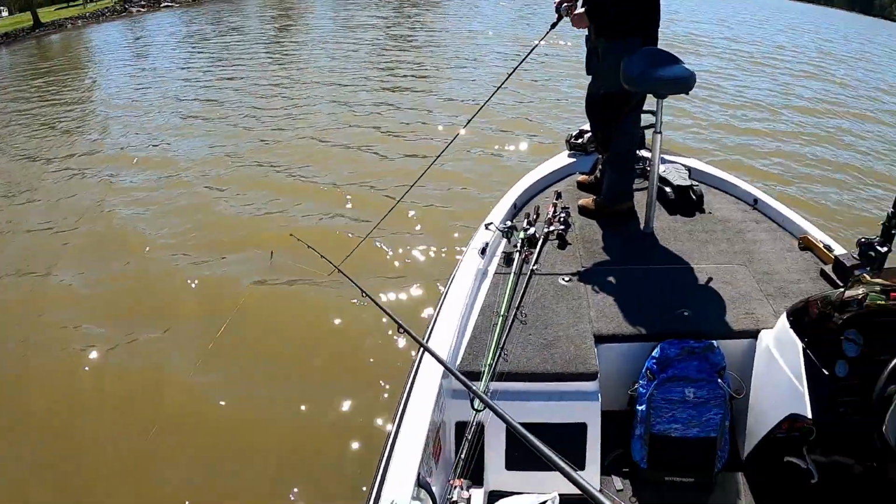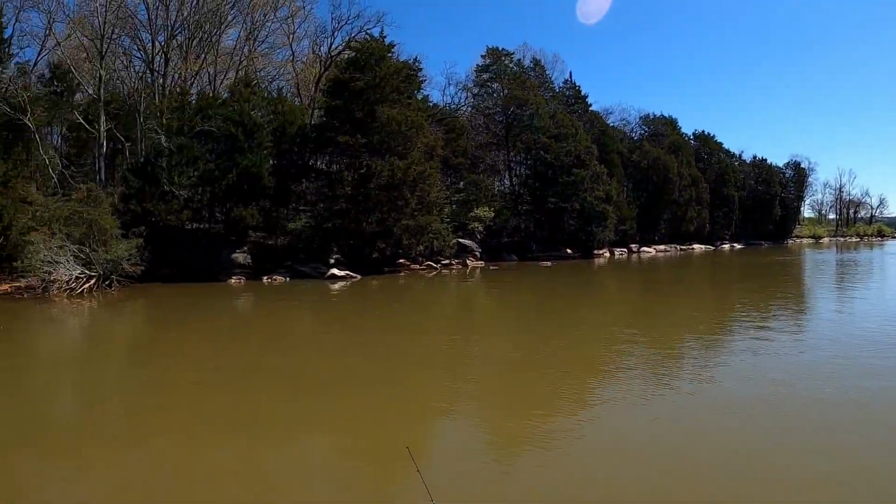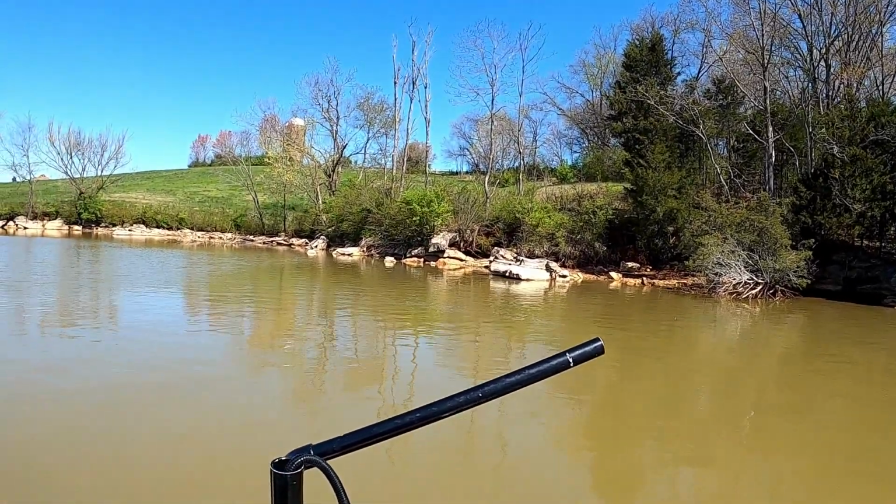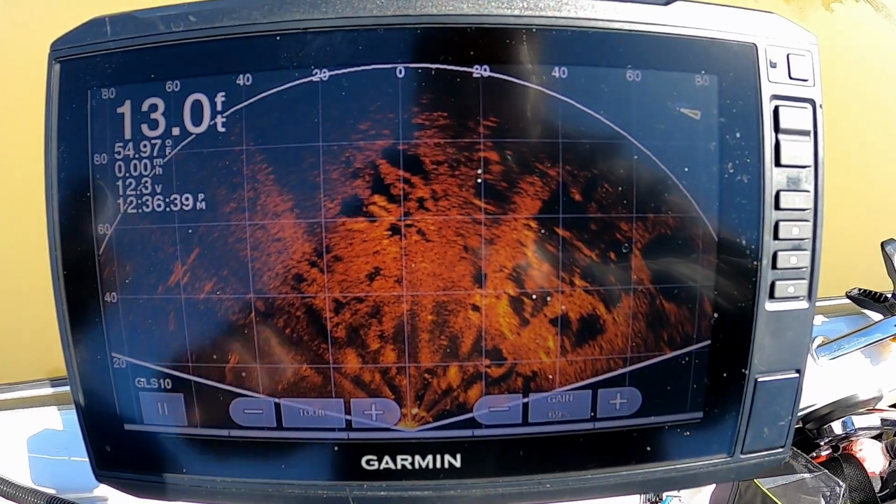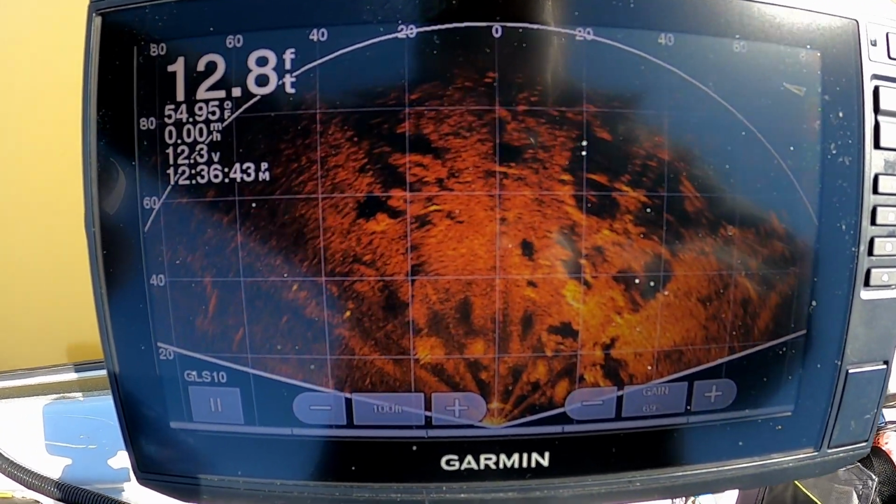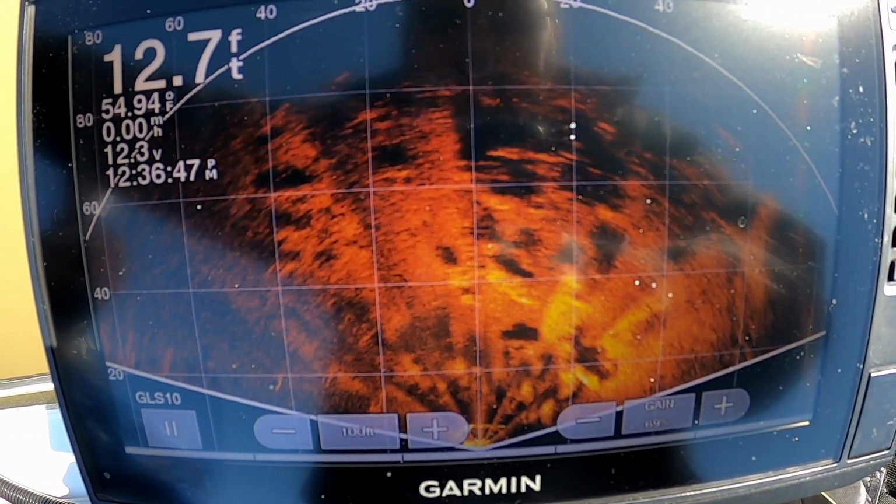Right here's the rocky bank that we're coming down. You can see the natural rock, chunk rock, coming out underwater. Hopefully the sun's not going to block us out. This is what that looks like. And that's set at 80 feet.